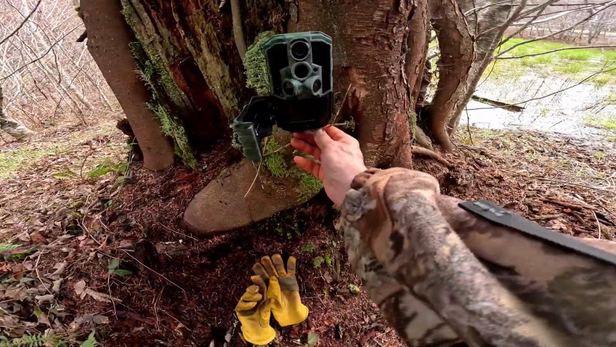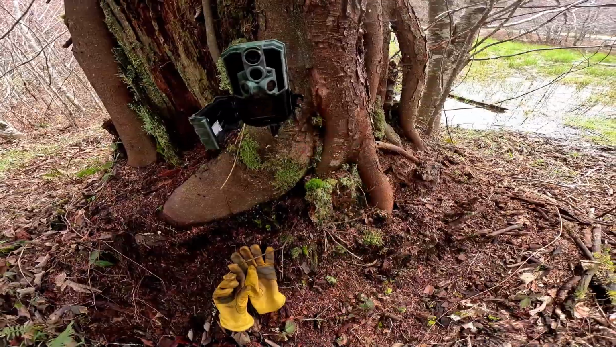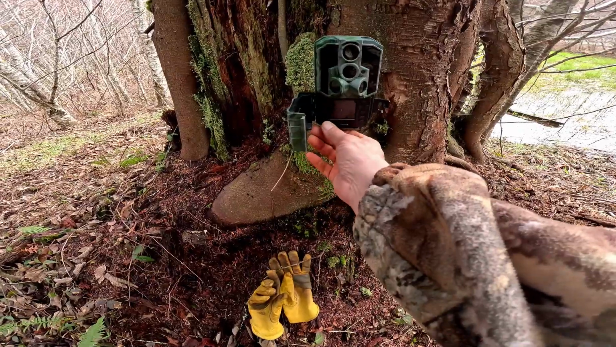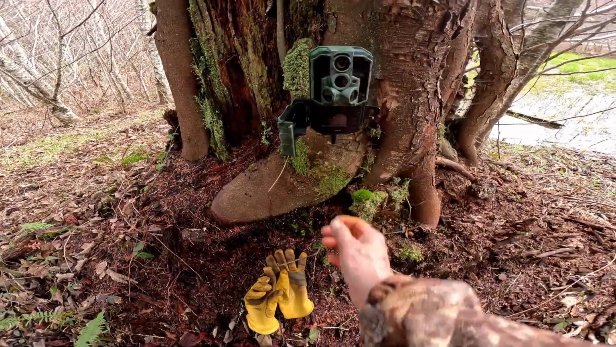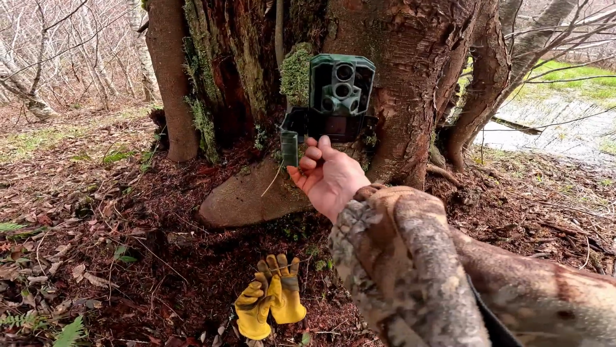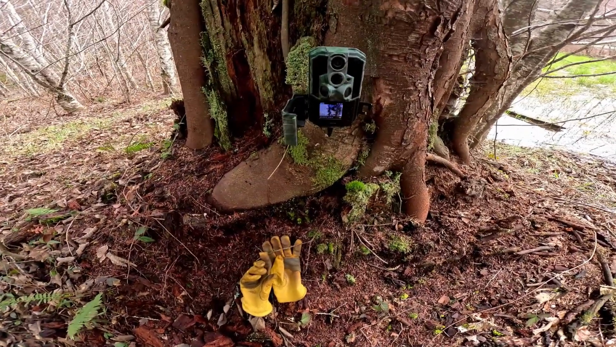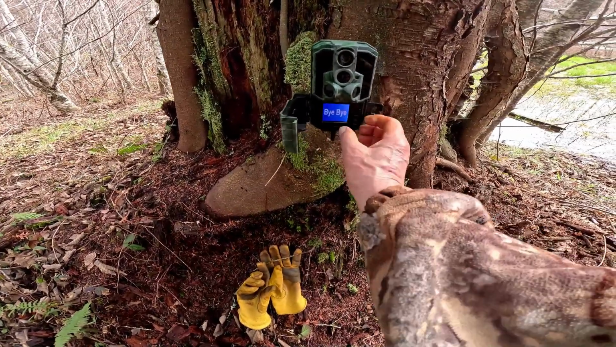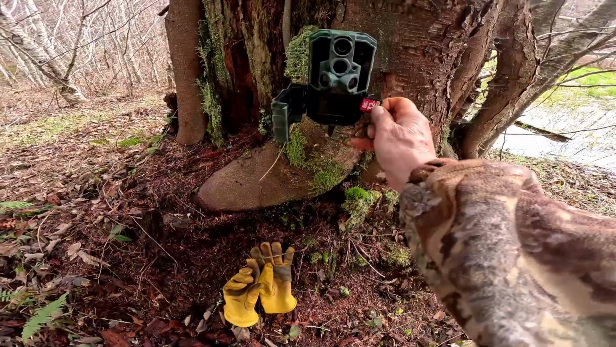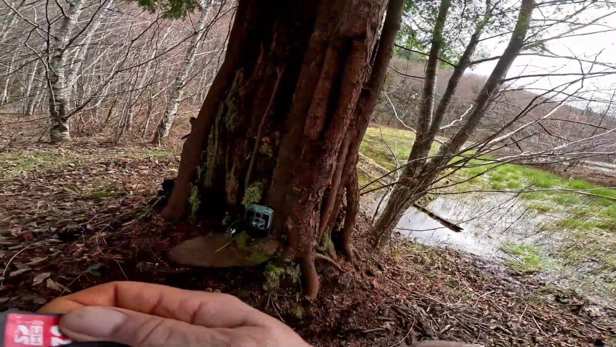Well, there is a card in there, so yeah, this whole clip is broken off. So maybe not. Maybe a bear did it. We'll find out. Oh my gosh, the battery's still working. Okay, turn it off. We'll get that card out of there, and we'll find out what was messing with it.